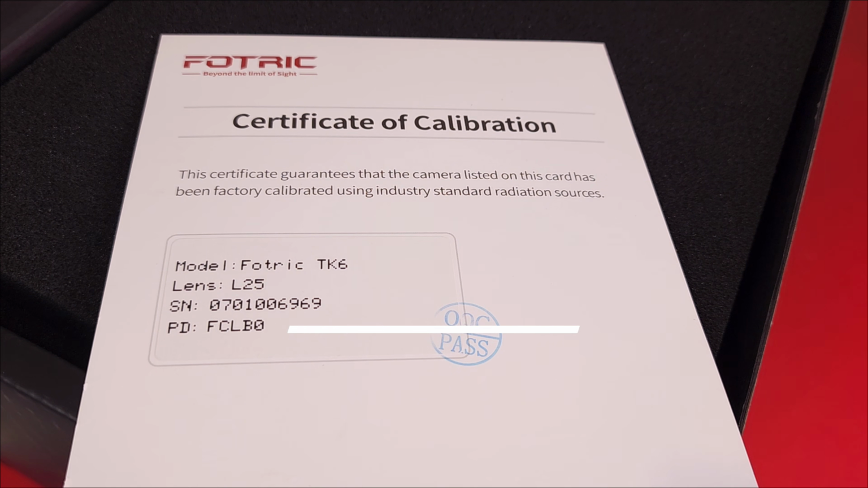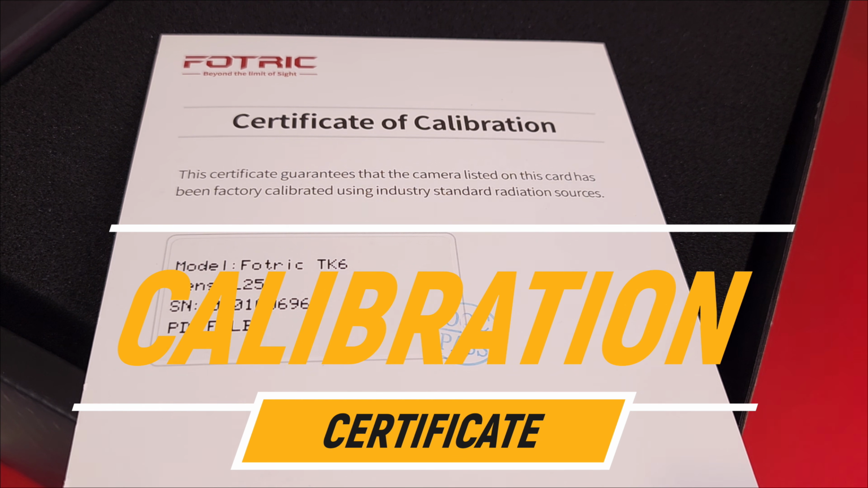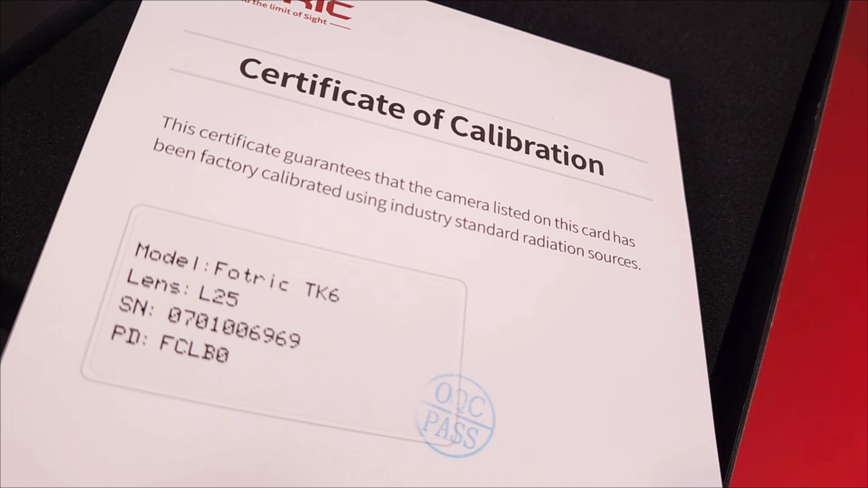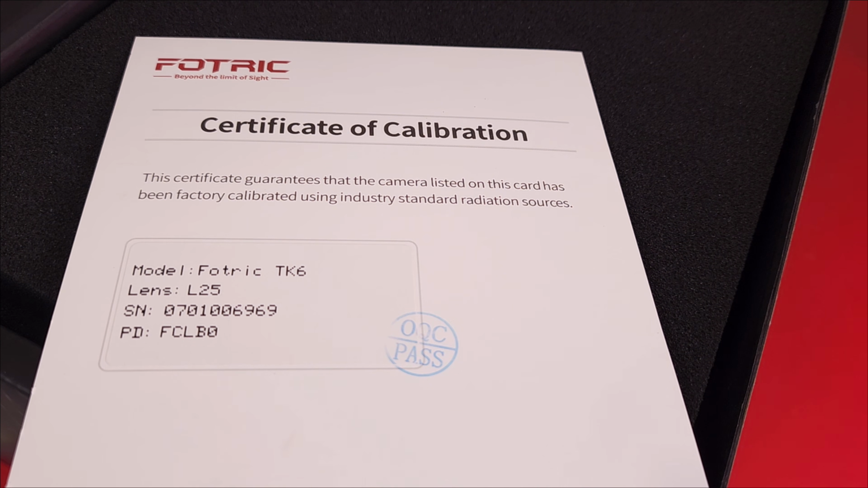This is very unique. The certificate guarantees that the camera listed on this card has been factory calibrated, and it peels right off. You can stick it on your bag or whatever you want for your professional work. It's good to know that your clients have somebody who has a certified calibration test instrument.